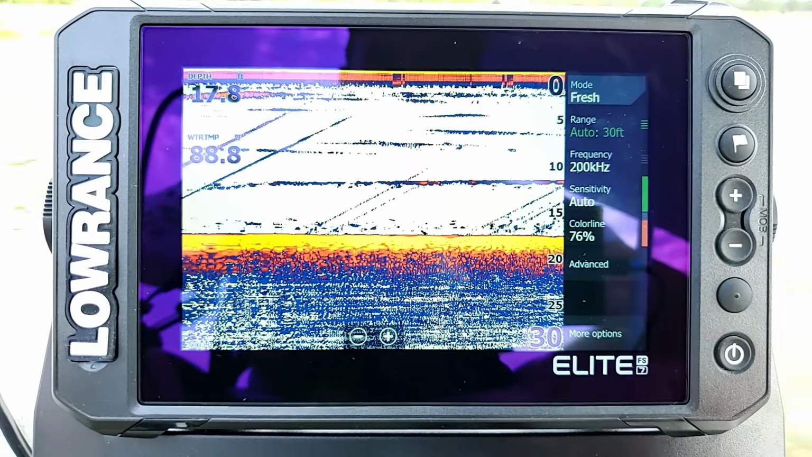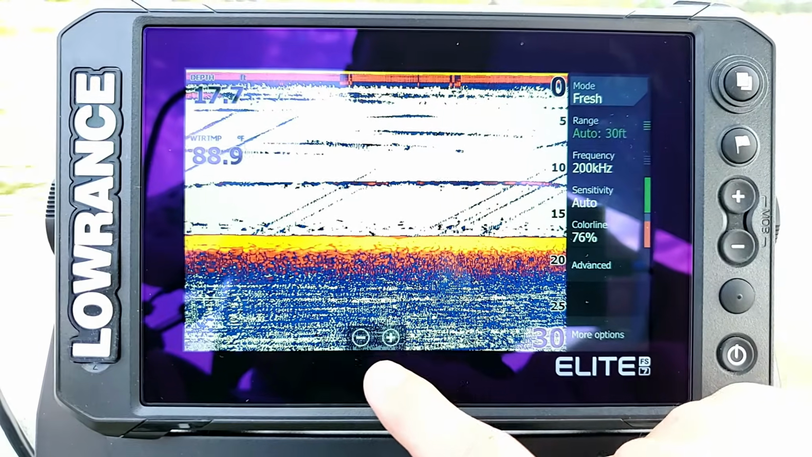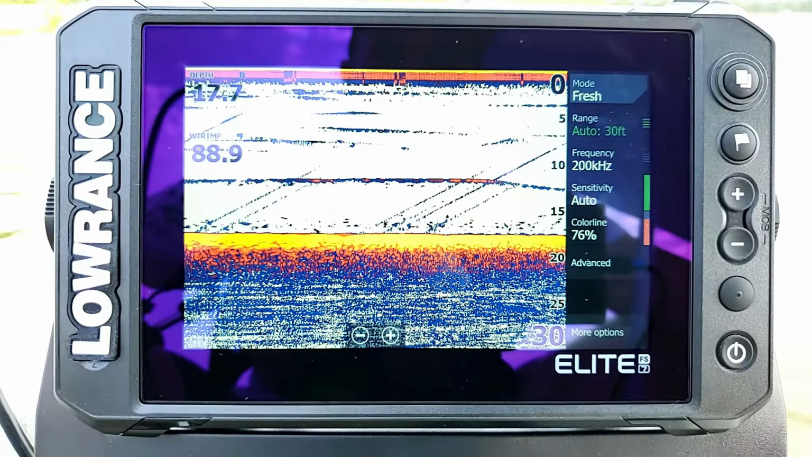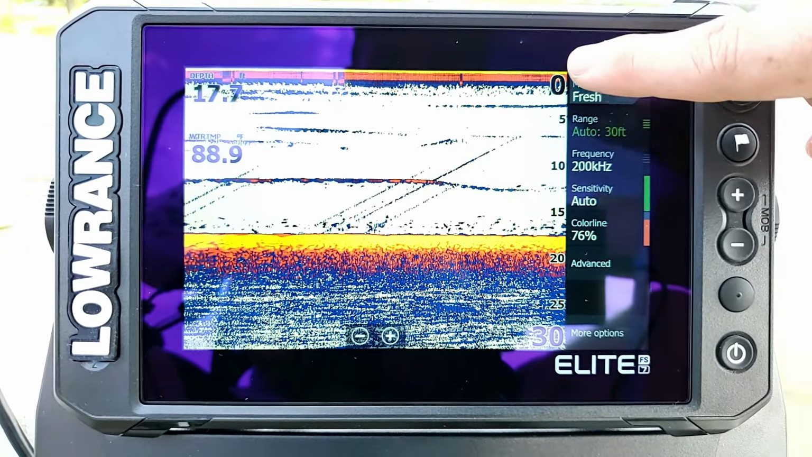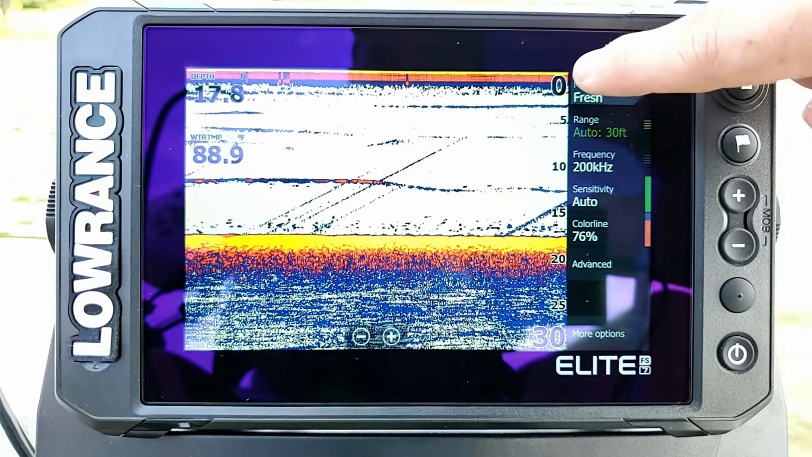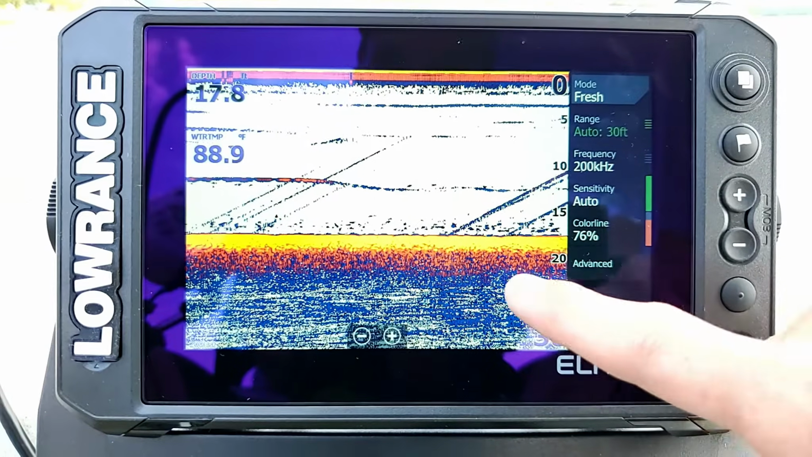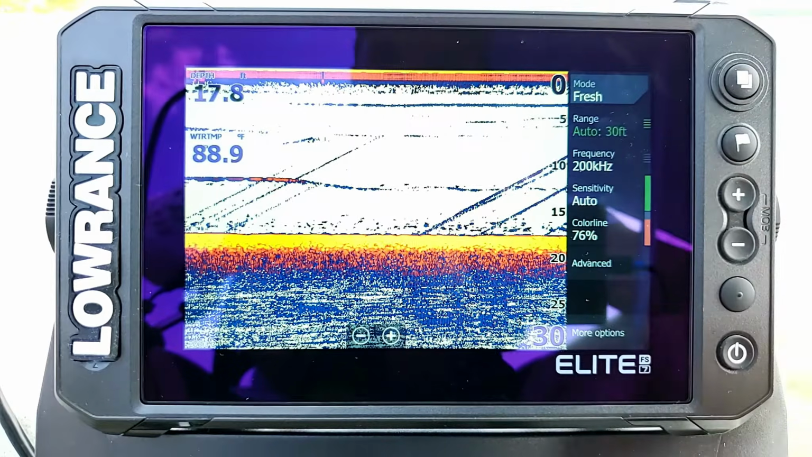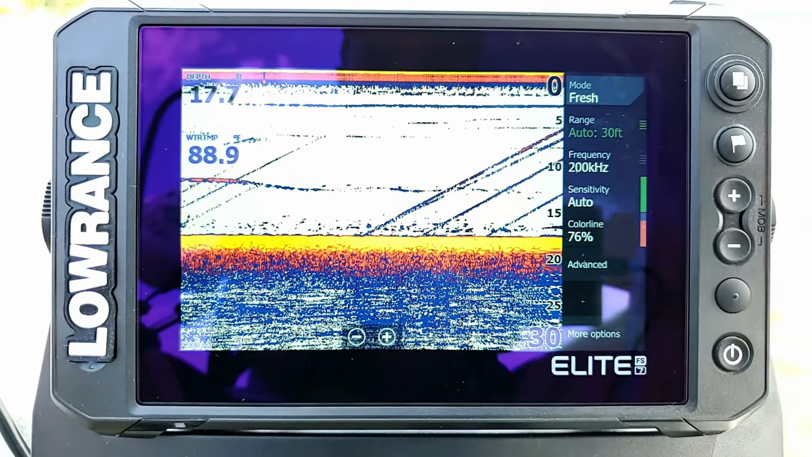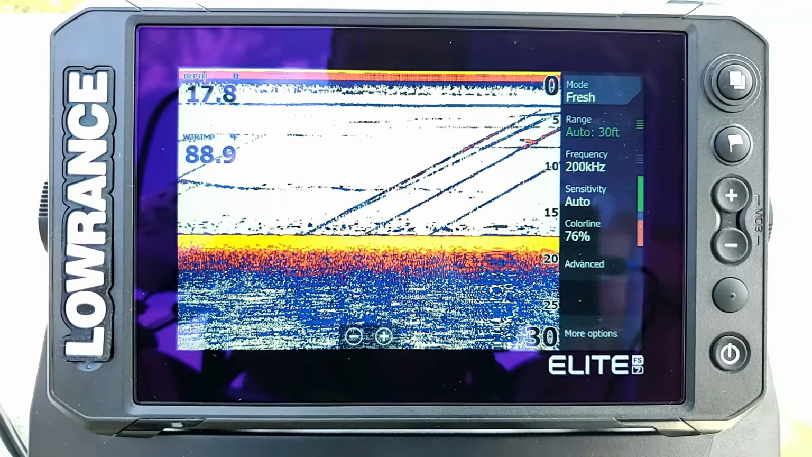All right, so now we can see down at the bottom of the screen where we have this little plus and minus. This is our zoom in and zoom out. It's going to do the same thing as when we press our plus and minus buttons over here on the right. Now along the right-hand side of the screen, we're going to see our depth scale. It starts at the top at 0 and goes all the way down to 30 feet. This just allows us to see where the bottom lines up with it. So you can easily look at it and see, okay, it looks like we're around 17 feet. And as we can tell from our overlay data at the top, that's exactly where we're at, 17.7 feet.